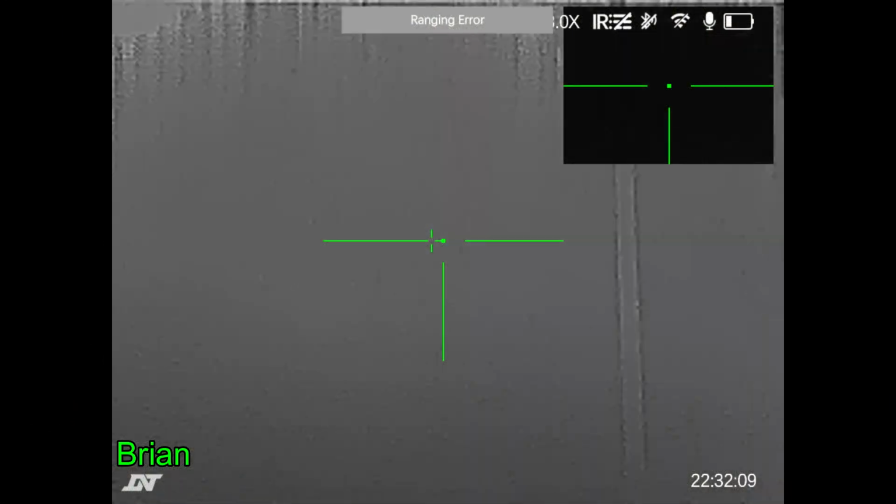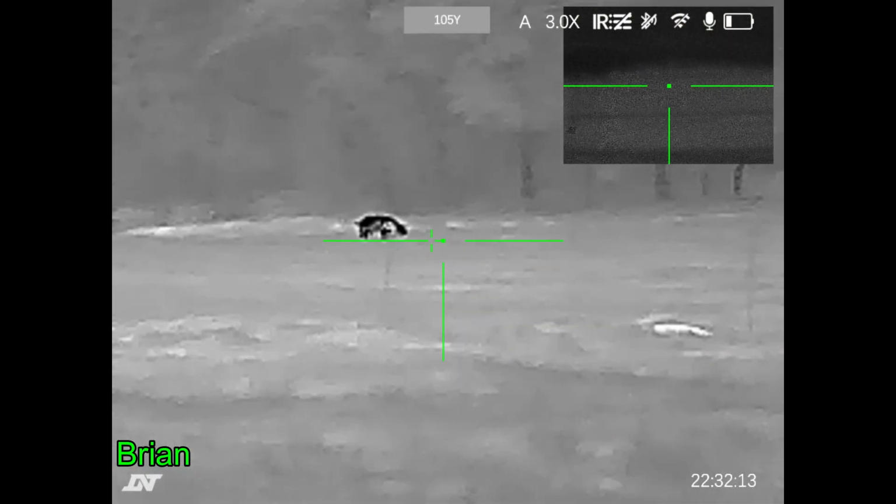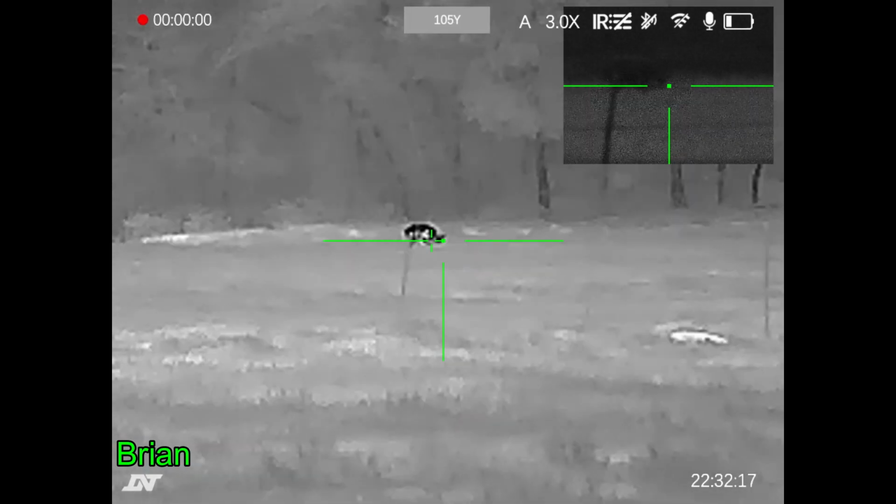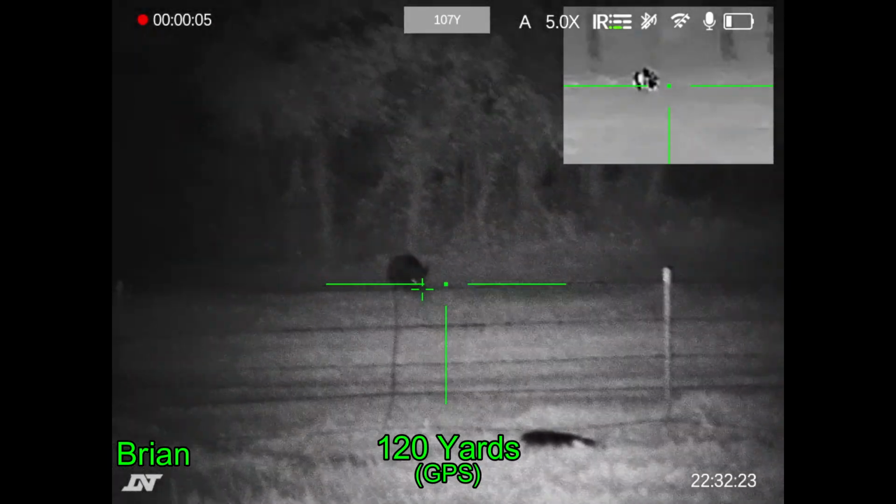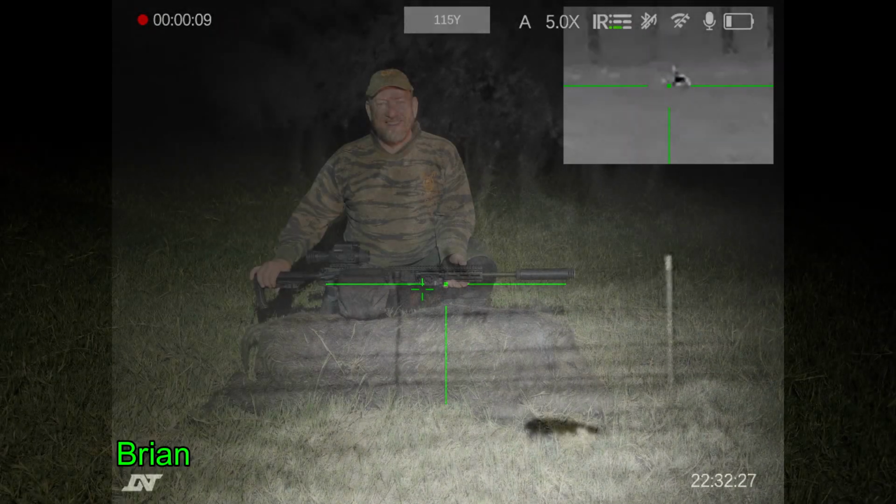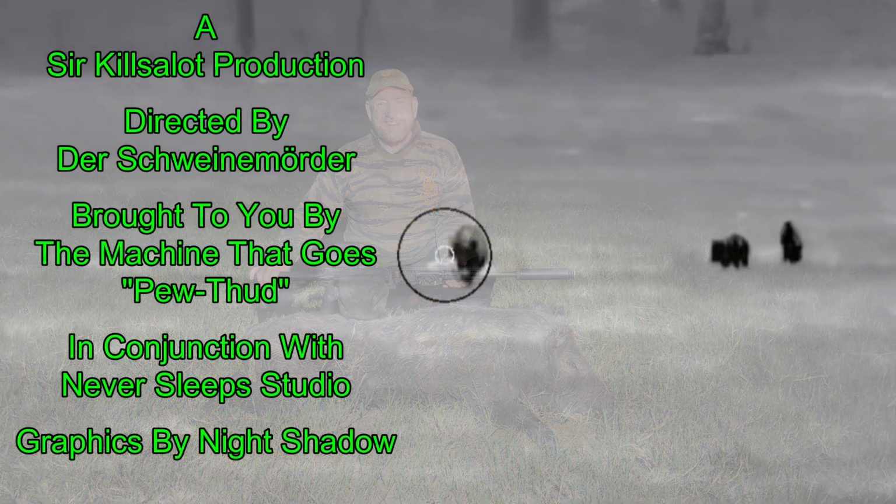Now, as Ben was busy counting fetuses, I heard a grunt in the distance. I did a quick scan, saw the spoor, told Ben to turn off his headlamp, grab his rifle. I grabbed my rifle. He said, "Never mind, you just do it." So I change over from thermal in the main picture to digital night vision, get the IR illuminator going. And just like that, dropped a good-sized boar that came in at 190 pounds with a shot to the center of the forehead. And he was our last hog of the night.